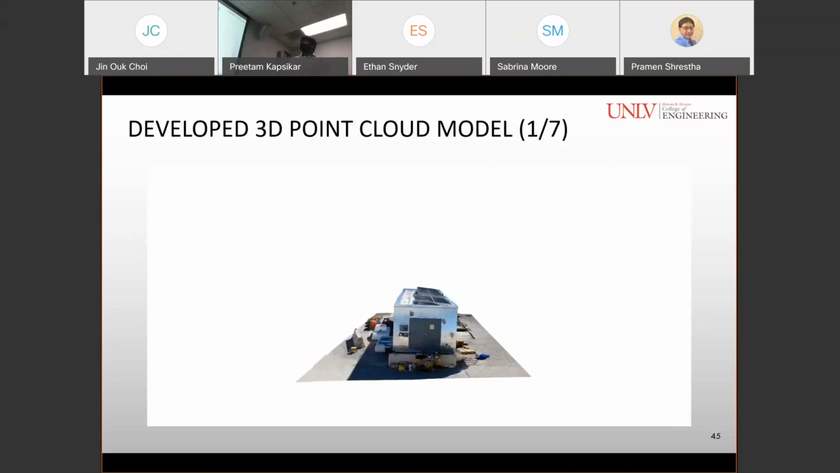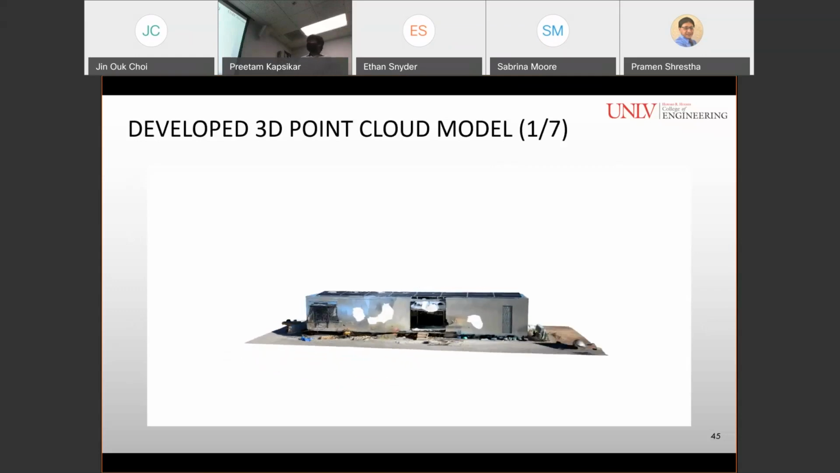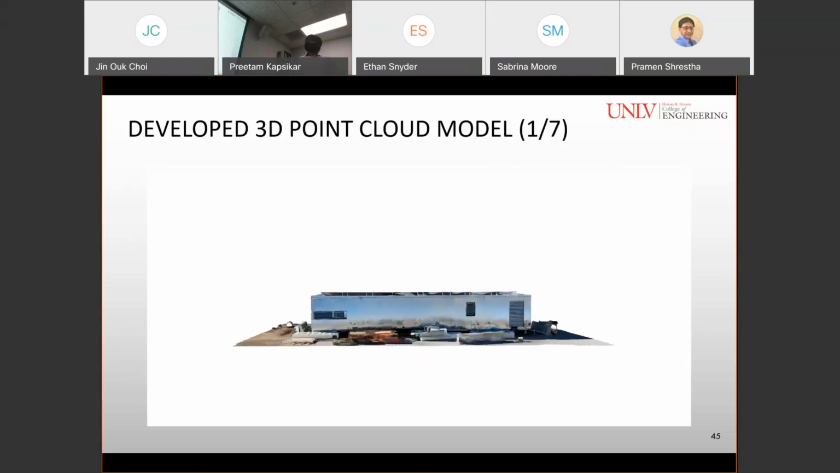So this is the developed 3D point cloud model, and you can see there are some holes, as the software could not match the texture of the structure with the holes.